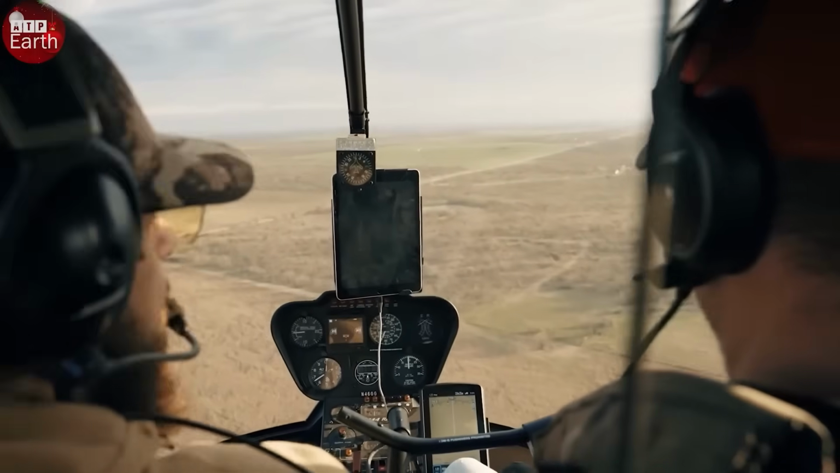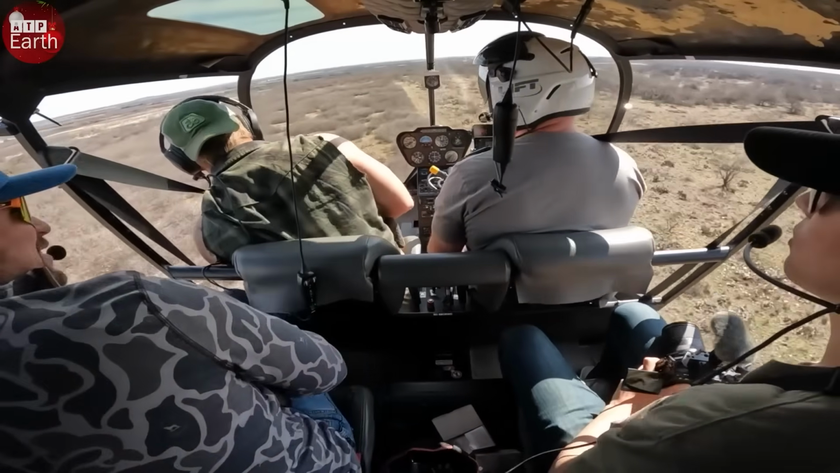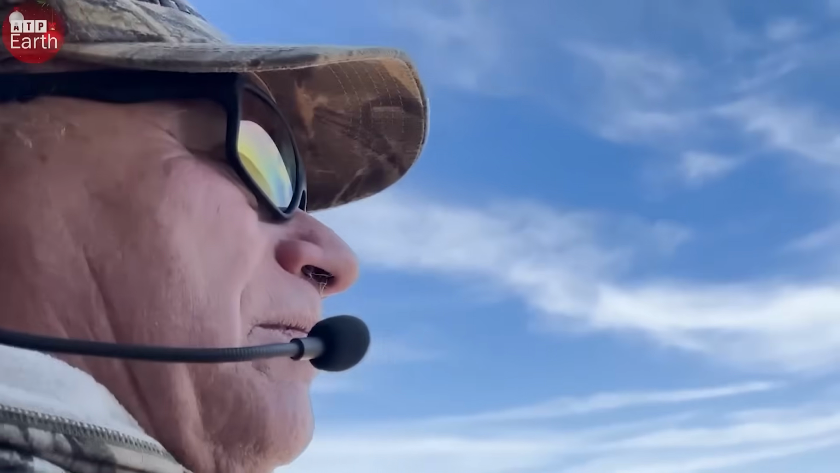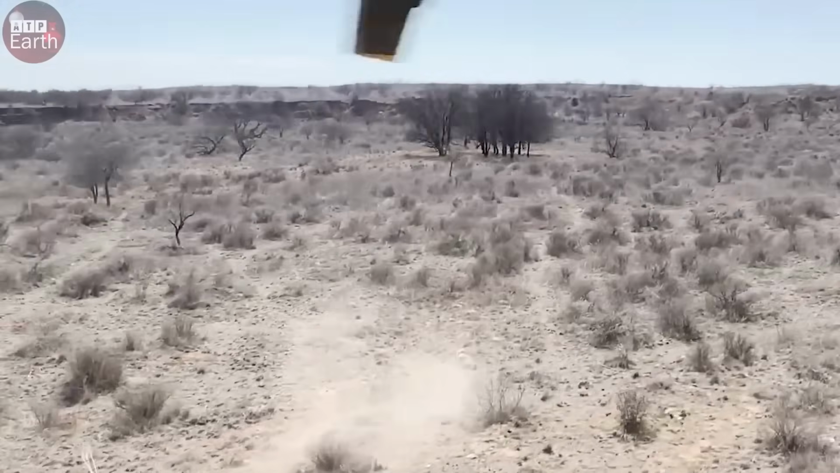The helicopter circled the field, its engine screaming through the open sky. These hogs usually hide in thick brush or tall grass, but from the sky, they have nowhere to hide. One clean shot, and they're down on the spot.